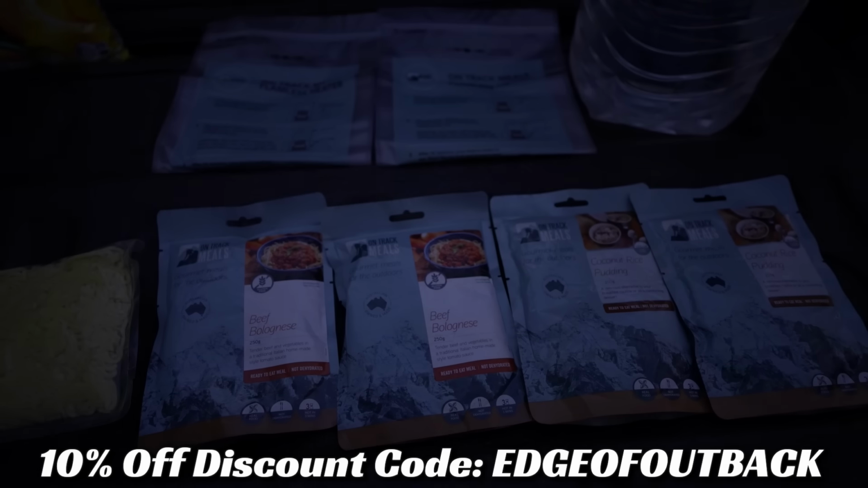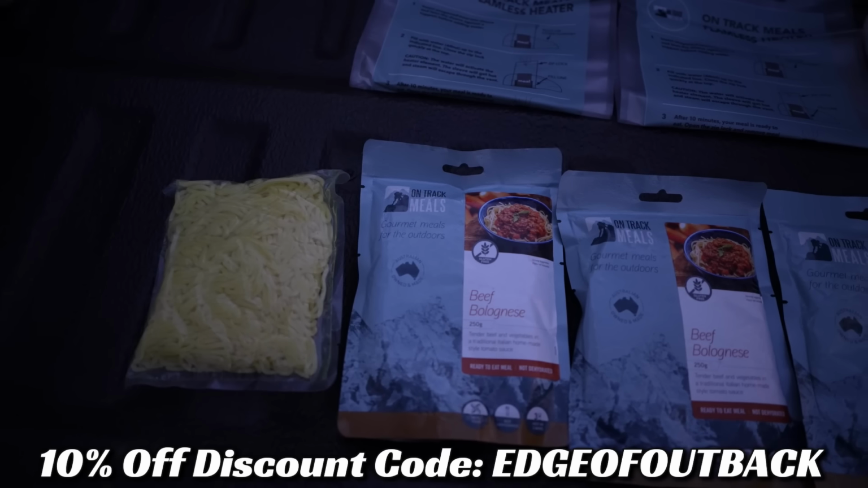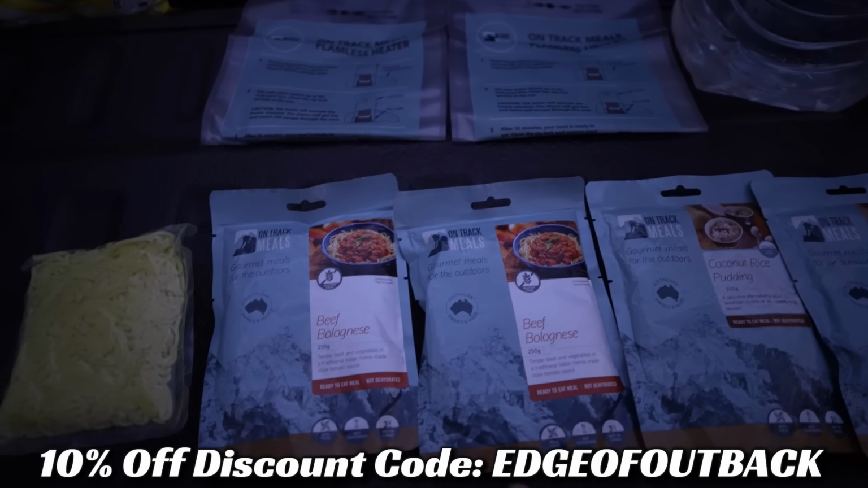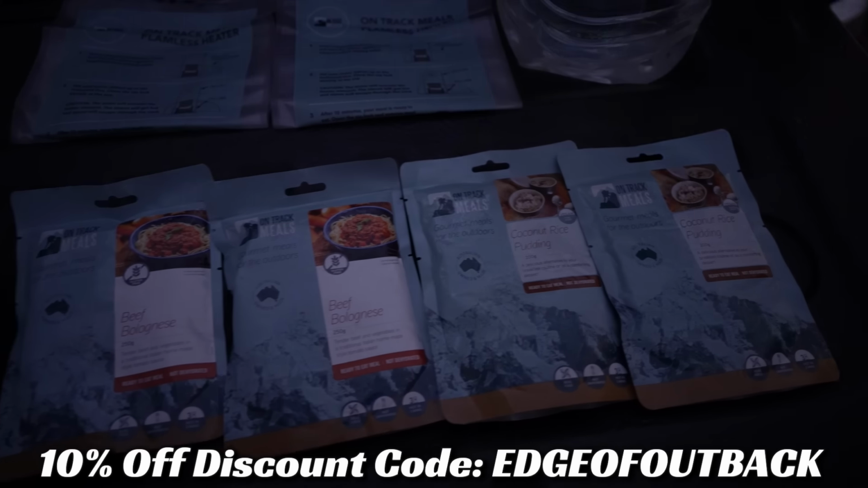Just waiting for it to get dark and the pigs to come out in the open on track meals. For dinner, we're having beef bolognese tonight. Singapore noodles, you put those in the flameless heater packs to warm up. Very, very nice. And we will have coconut rice pudding for dessert.